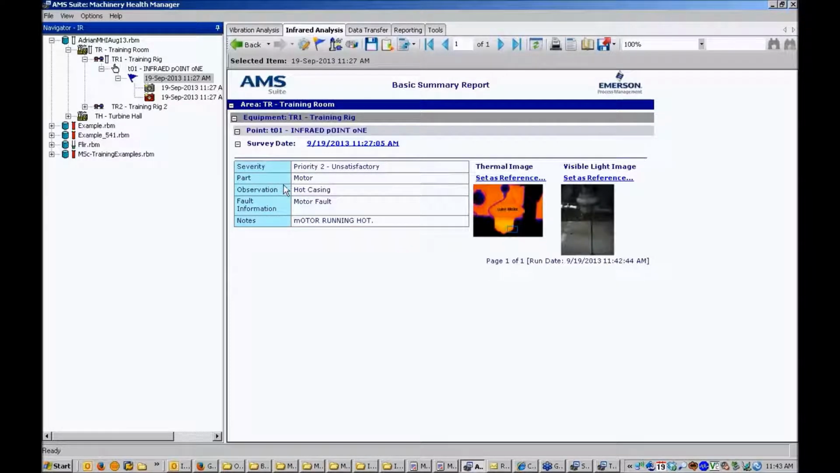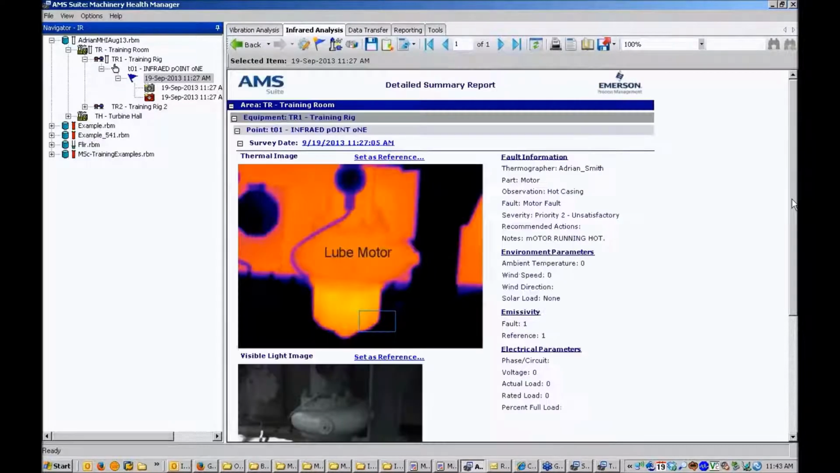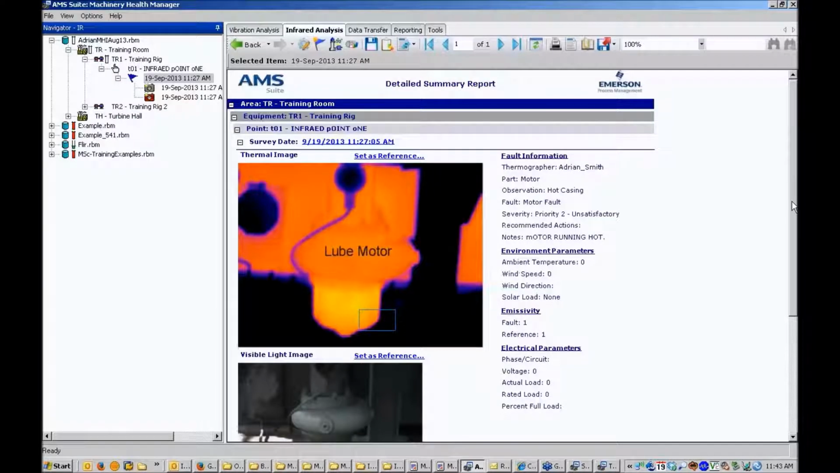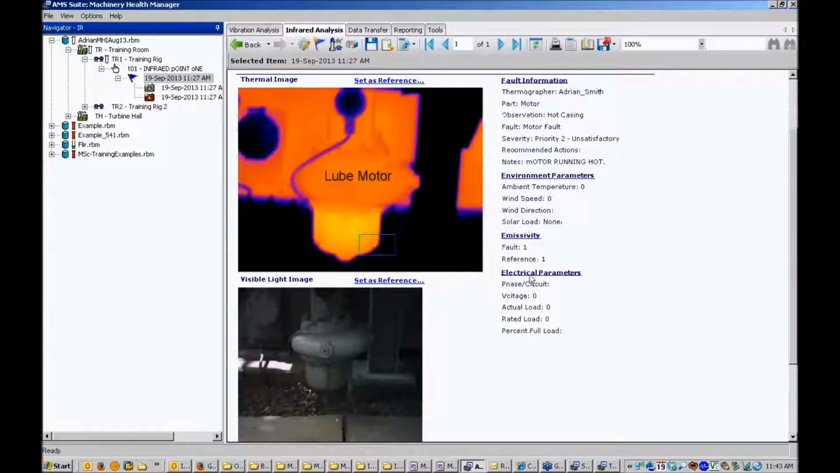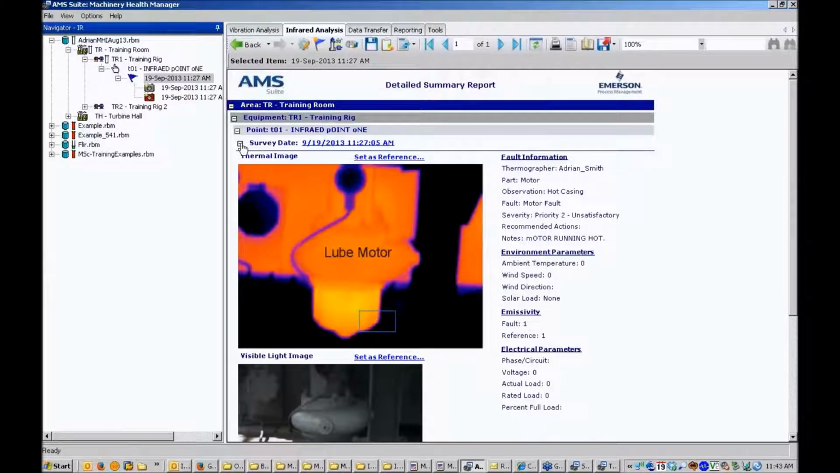There's some very basic information like the survey date, the fault framework information, some thumbnails of my thermographic and visible images. If we go to the detailed summary report, we'll get a slightly more detailed report as you'd expect. So now it includes larger images, the fault framework information, some of the environmental parameters that were available at the IR event level. And again, it's an interactive report that we can choose to collapse various parts of the tree.